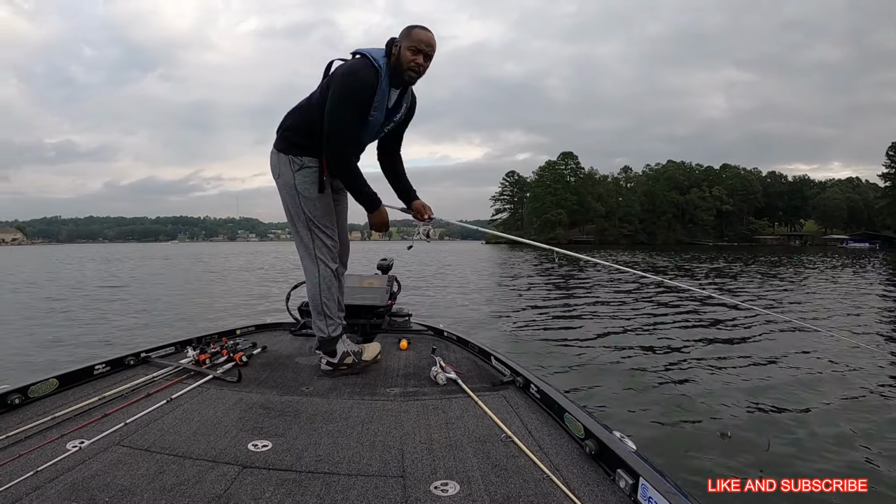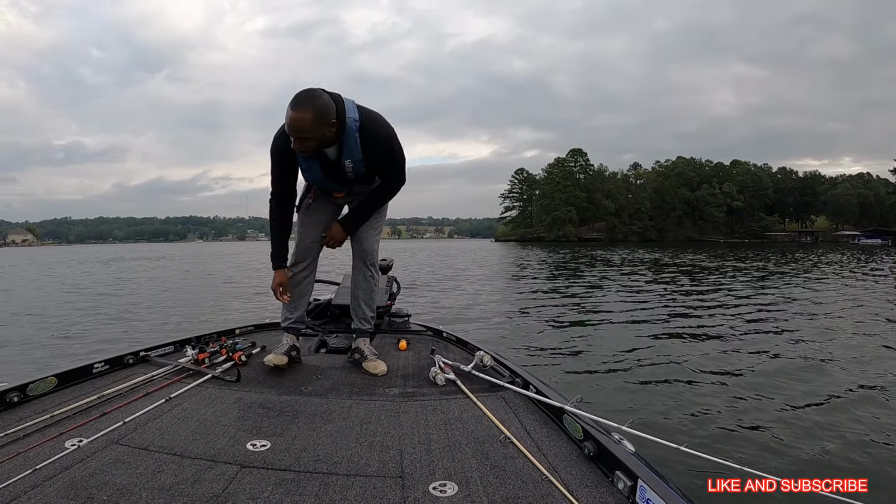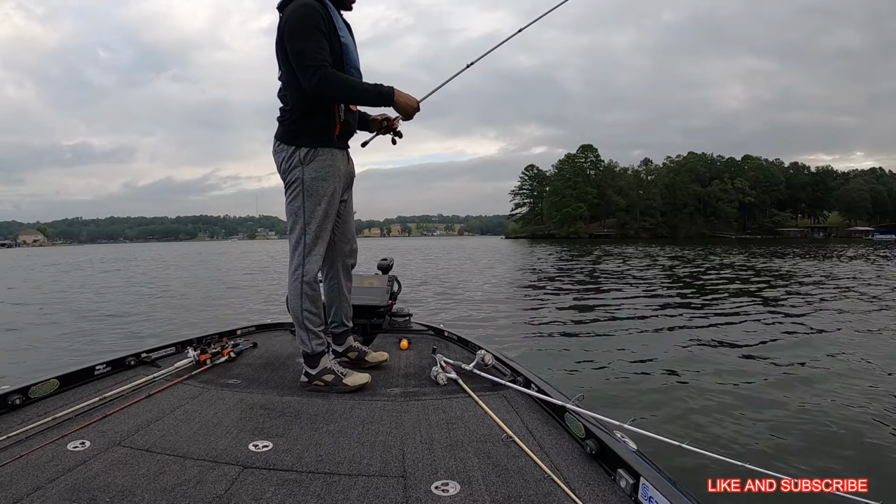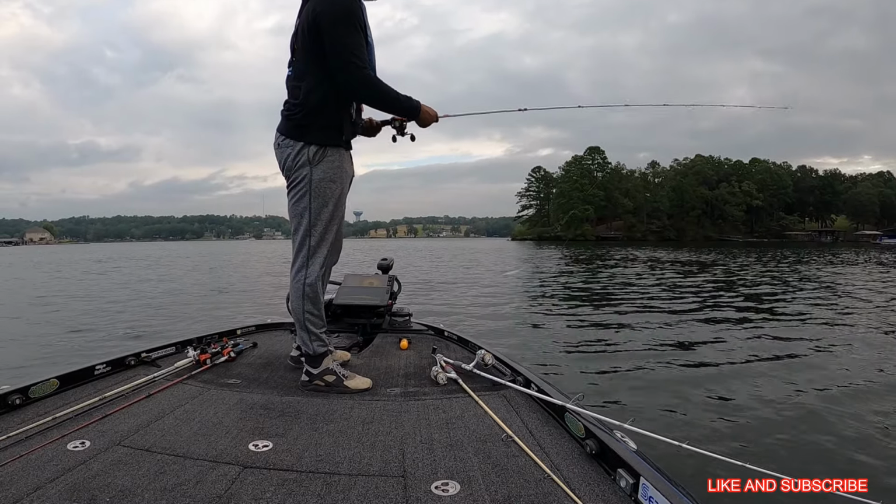So they're not falling for the drop shot. So I'm gonna pick up a jerk bait that suspends across the top of that brush pile and see if we can get one to react.